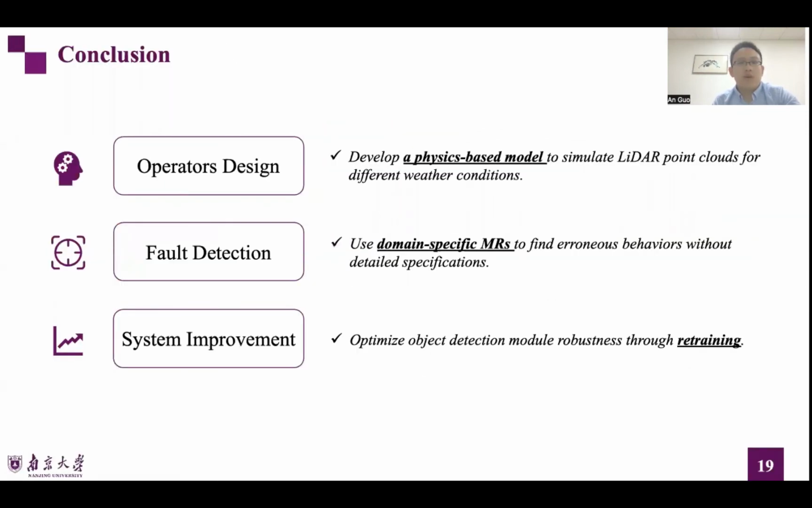In summary, we proposed and evaluated LiRTest, the first systematic and automated model testing tool for LiDAR-based autonomous vehicles. LiRTest innovatively designed 7 transformation operators. Specifically, LiRTest equips a physics-based model to simulate LiDAR point clouds for different weather conditions.